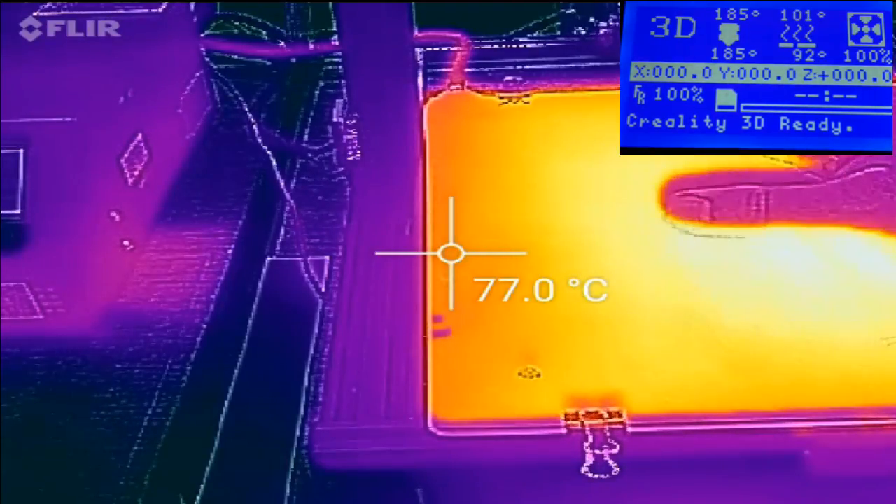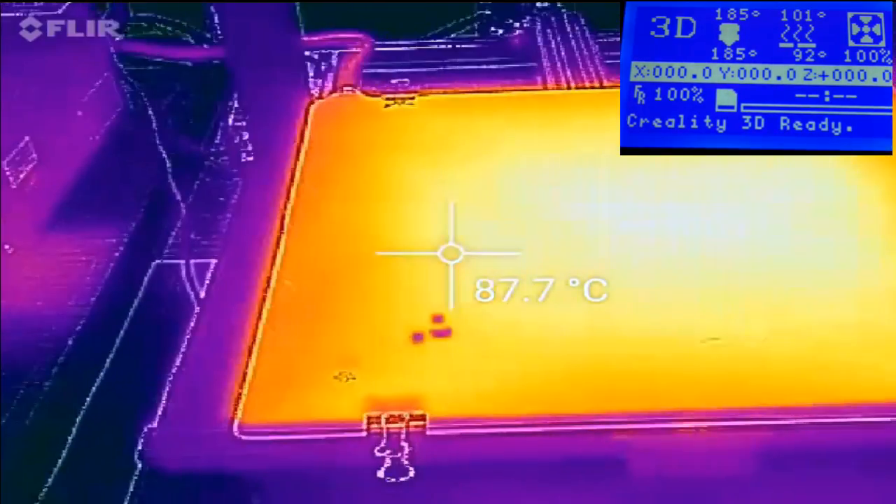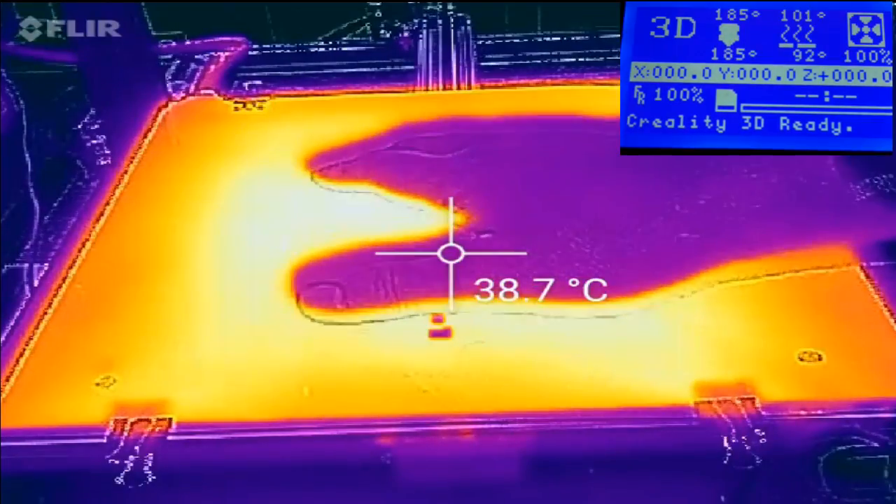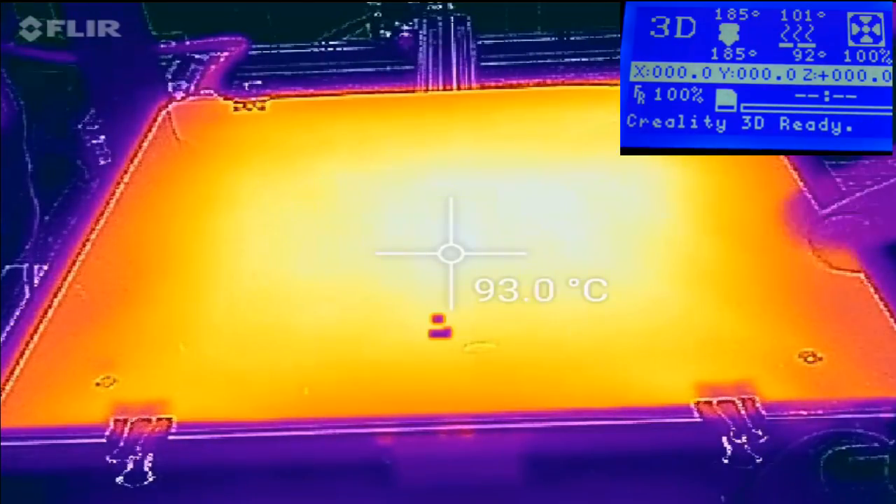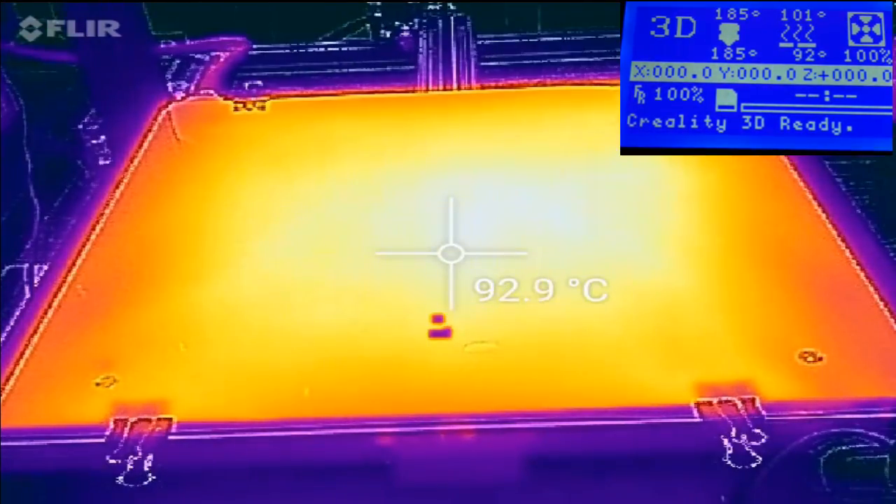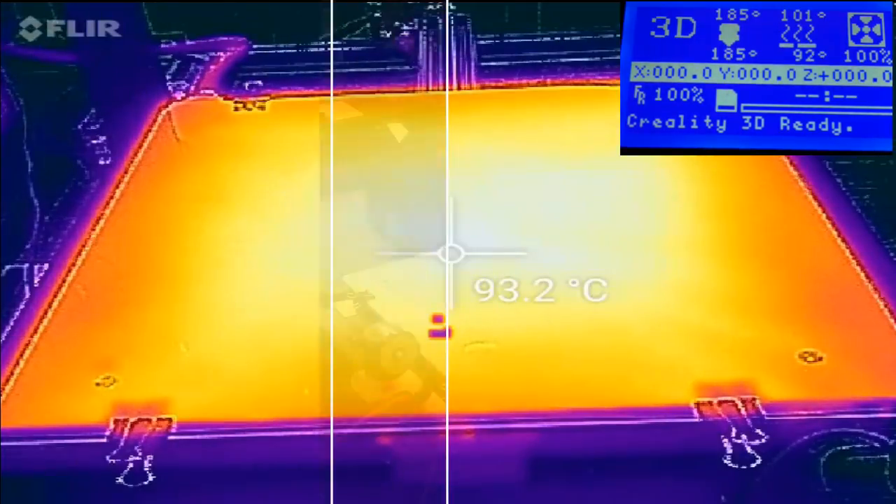So again, putting my hand here, you can see the difference in temperature between my hand and the bed. And again, if you print ABS on this, I think you'll be sorely disappointed, because you will definitely have lifting on this bed. So just not a good bed for ABS, I think. Again, PLA at that temperature, no problem. With the PEI, I think, again, no problem. But ABS, I think, is pretty much busted on this printer. So I'm going to call it here. Let's jump back. I'll give you my final thoughts on all this, and we'll go from there.